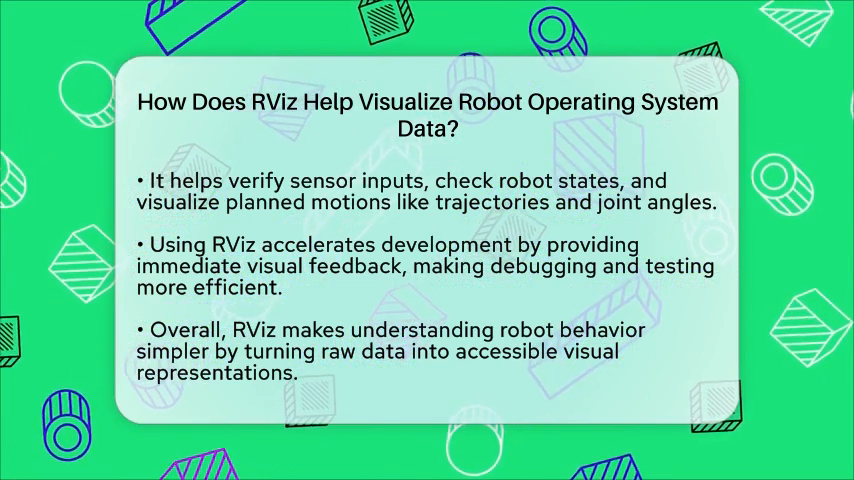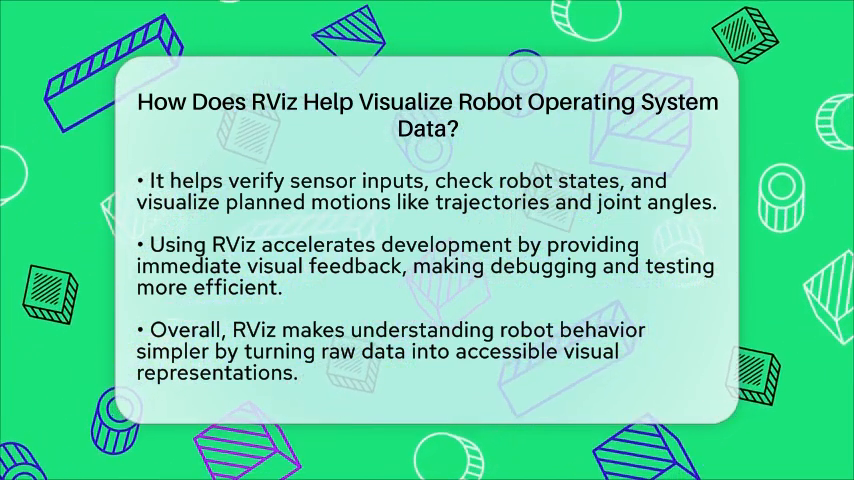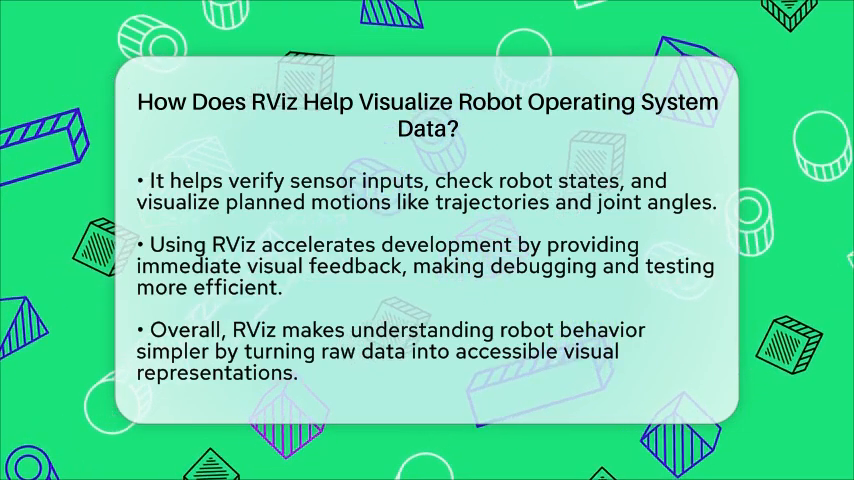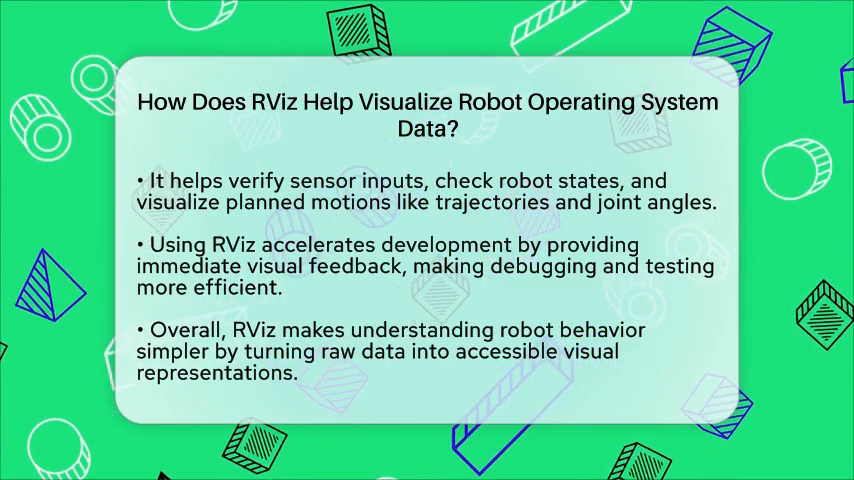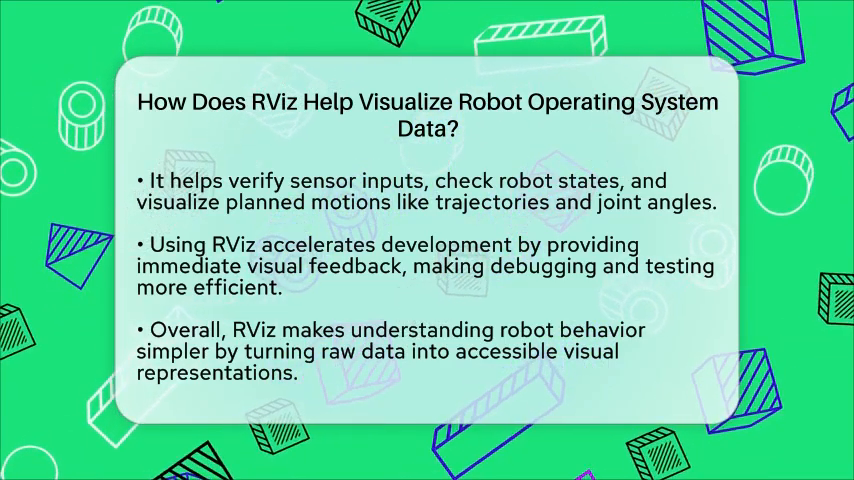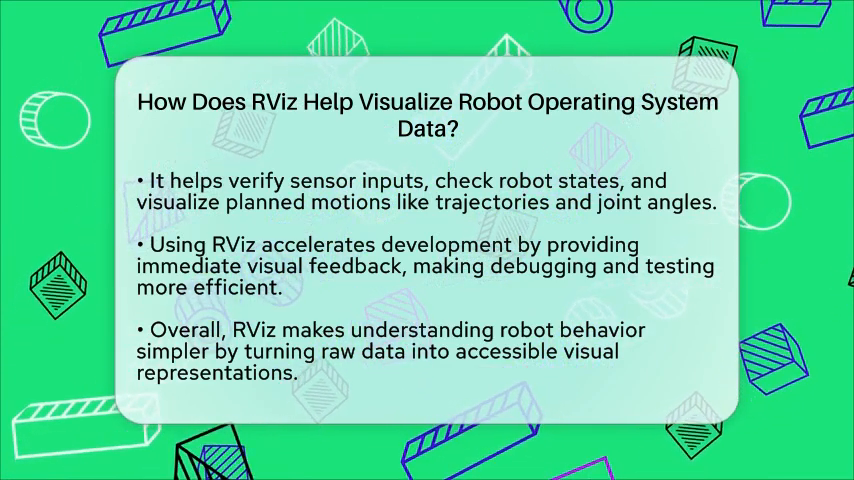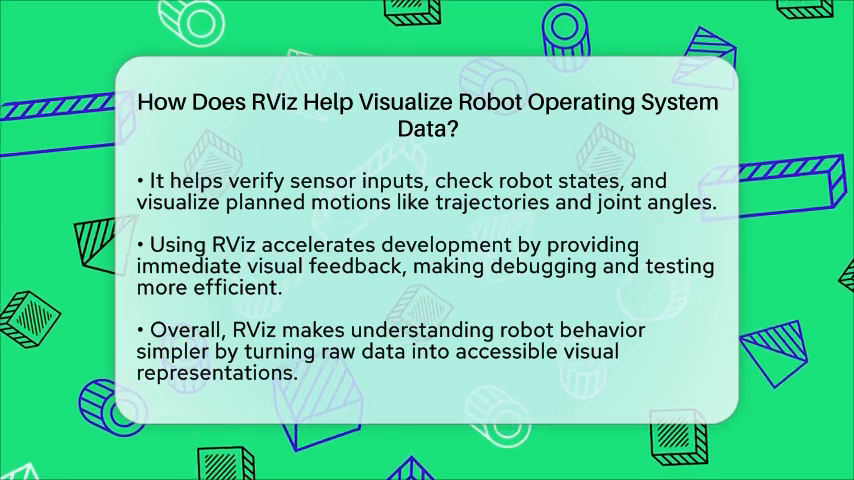Overall, RViz makes complex robot data accessible and understandable by turning it into visual images. It's a key tool for robotics engineers and developers because it speeds up debugging, improves understanding, and makes working with robots more intuitive. Seeing your robot's world in 3 dimensions makes all the difference in developing smarter, safer, and more reliable robotic systems.